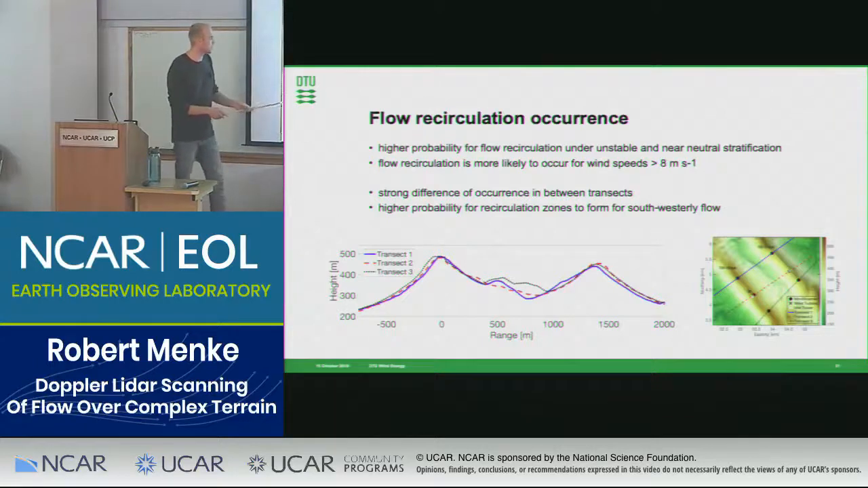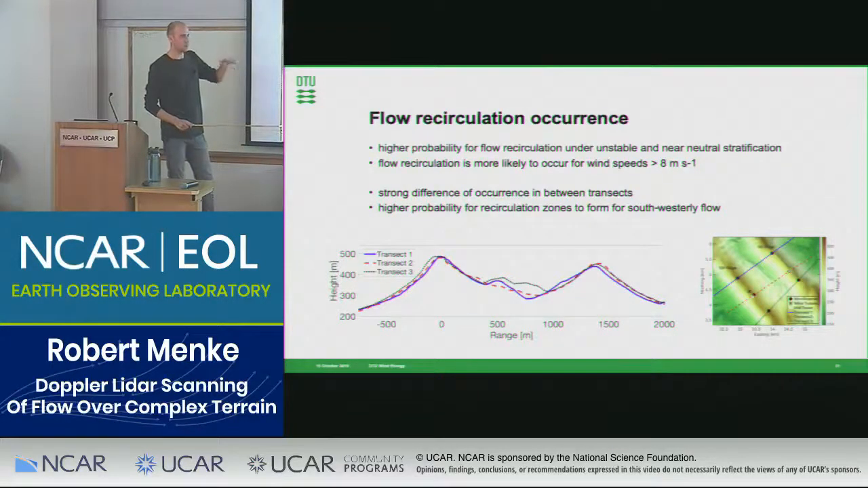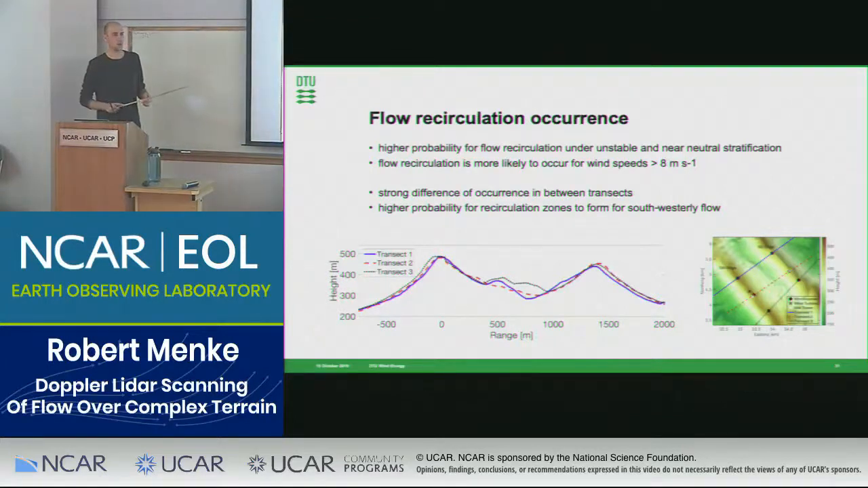There are almost no changes, but then we have these changes here within the valley. And we find that for the black transect, which is the lowest, like the highest elevation, but doesn't go so deep inside the valley, we find less recirculation. So this might be very possible to basically suppress the formation of recirculation zones, at least the recirculation zones that we detect with our LiDAR scans.